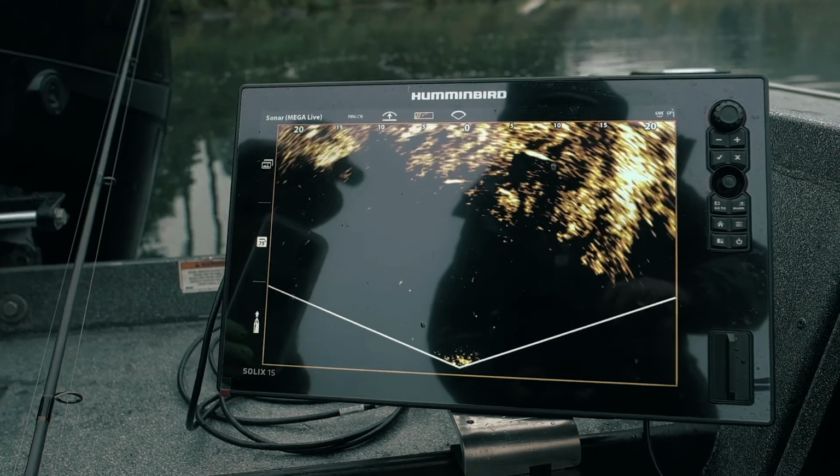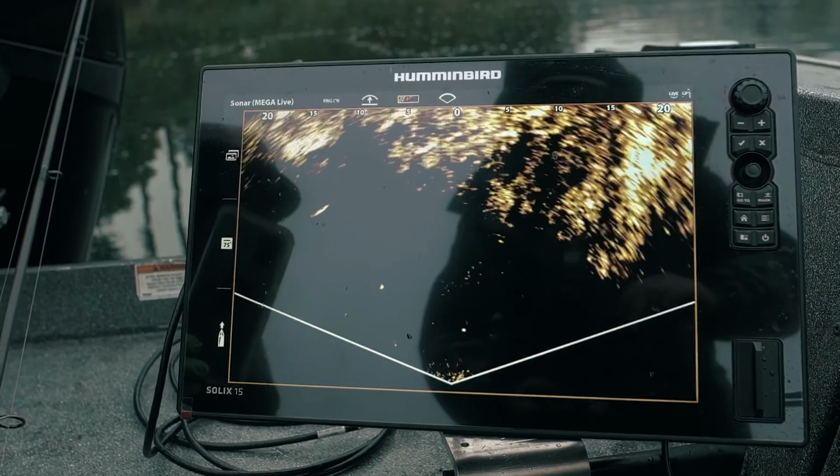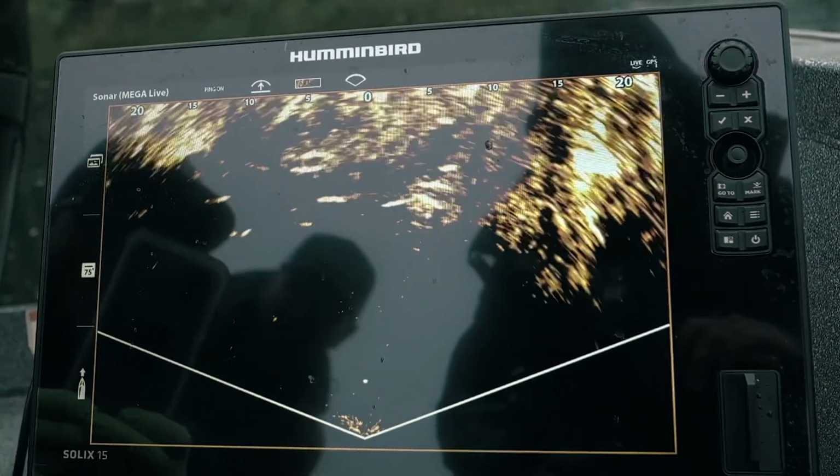It's crazy. You can literally pick them out in sections like this, where Cameron probably wouldn't have made that cast had he not seen them on there. Unbelievable. Oh my gosh, look how clear. Look at him, Cam. Look at him. Oh my God, look at him.